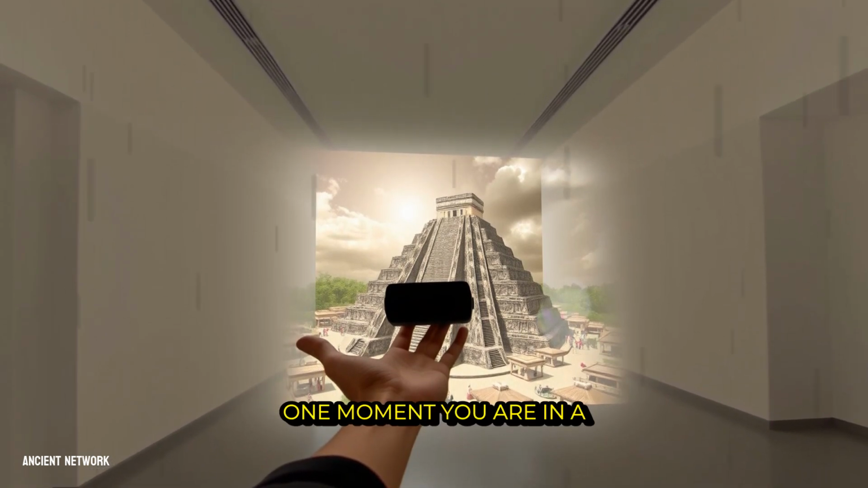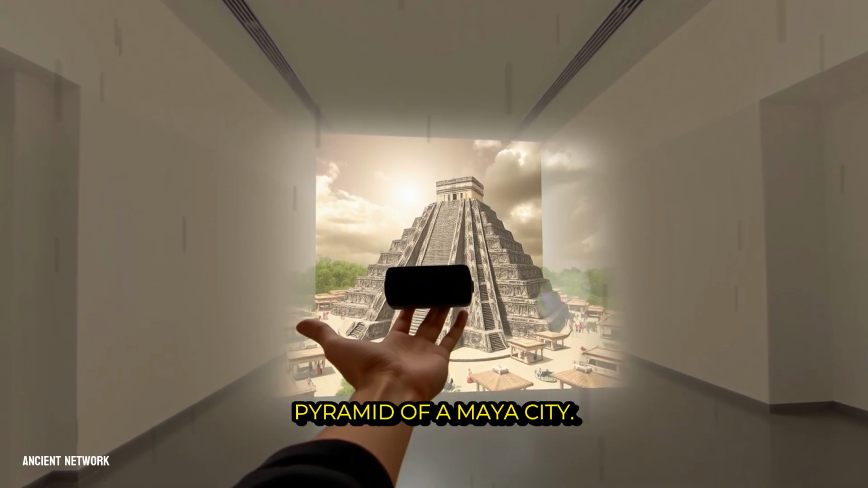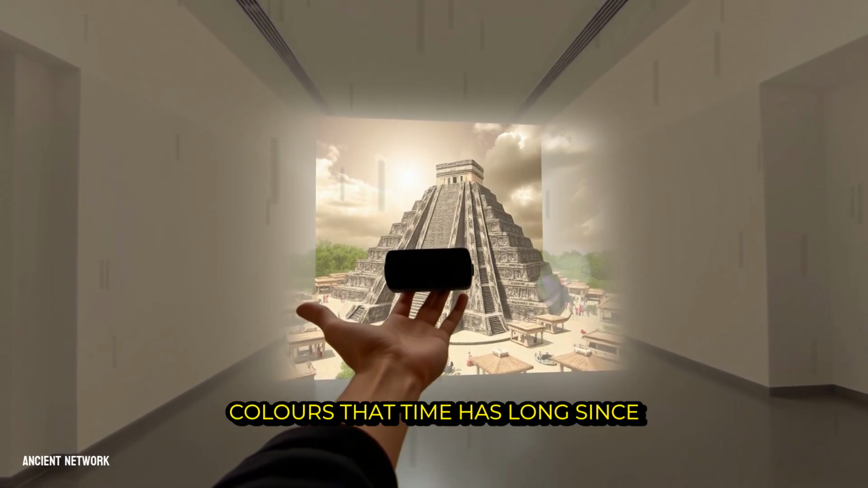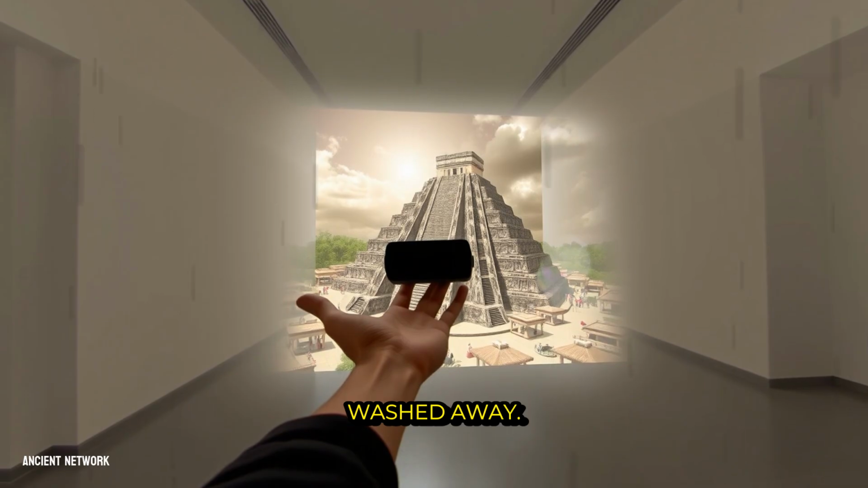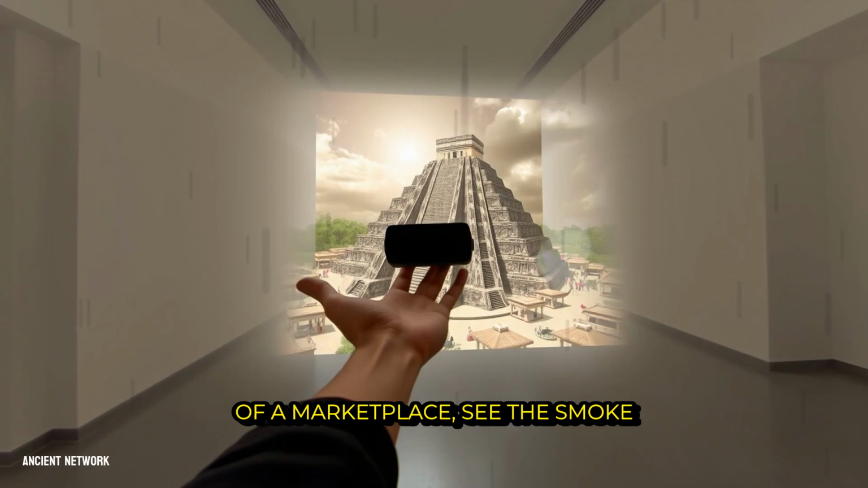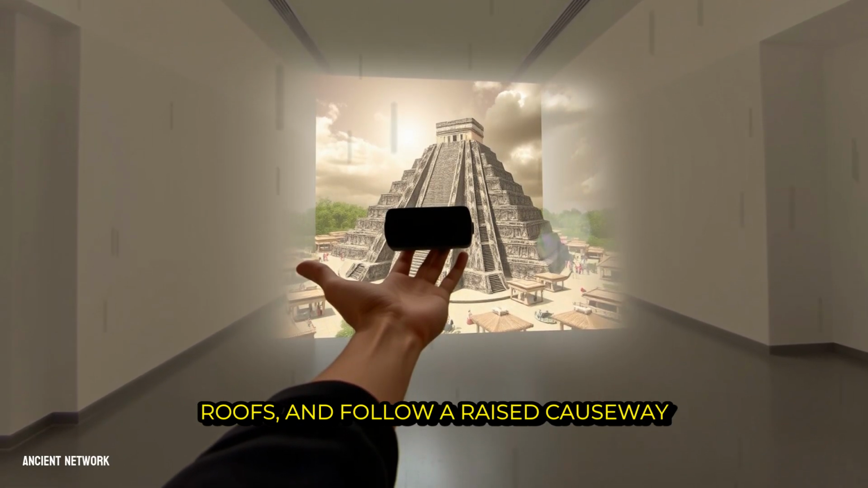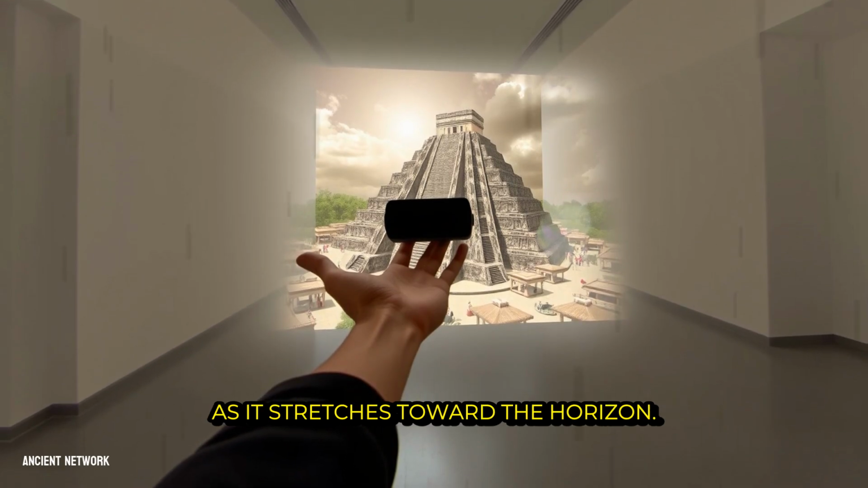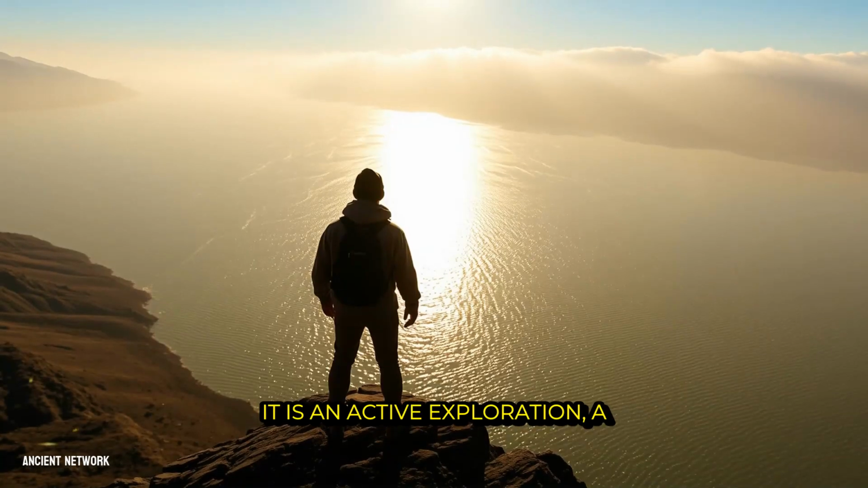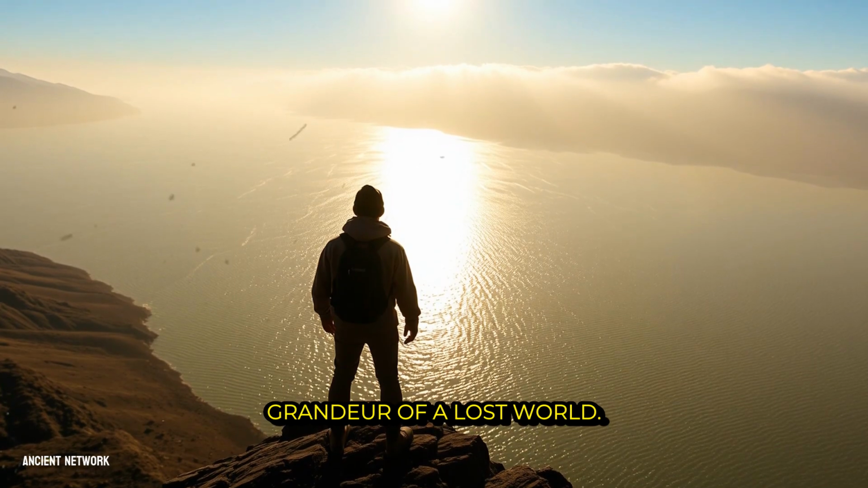One moment you are in a quiet gallery, the next you are gazing up at the towering central pyramid of a Maya city, its limestone facade painted in vibrant colors that time has long since washed away. You can hear the distant sounds of a marketplace, see the smoke from household hearths rising between thatched roofs, and follow a raised causeway as it stretches toward the horizon. This is not a passive view through a glass case, it is an active exploration, a chance to inhabit the scale and grandeur of a lost world.